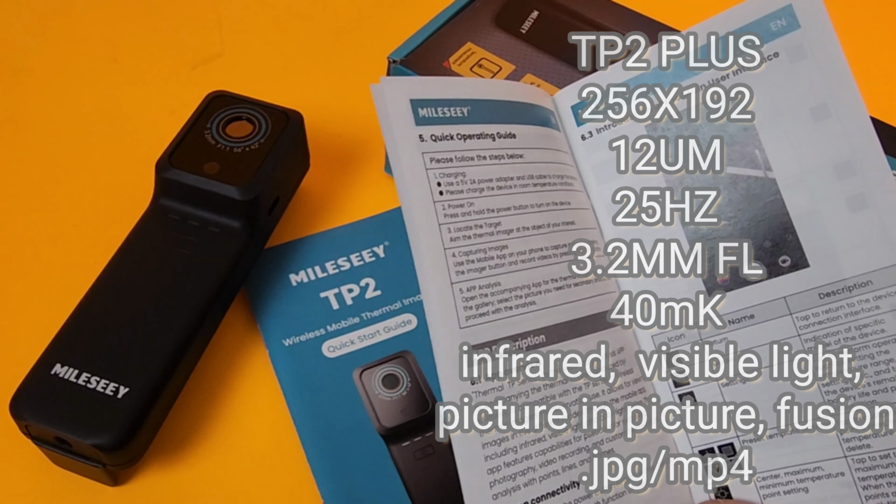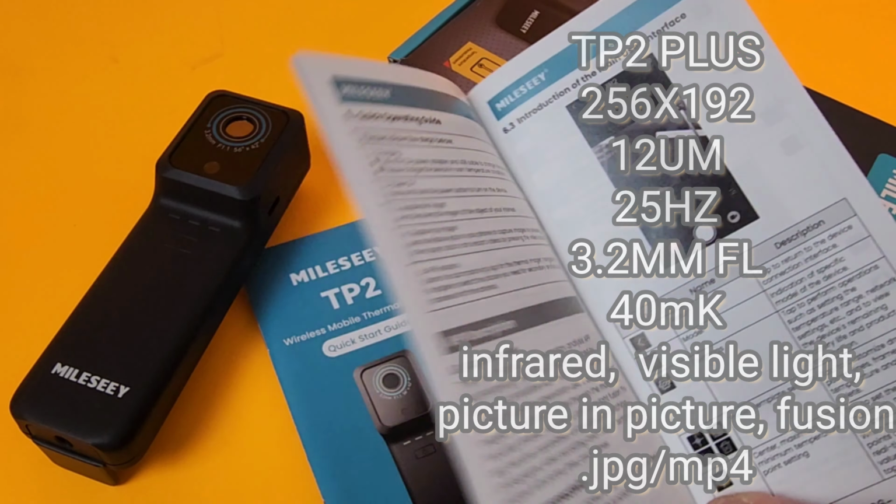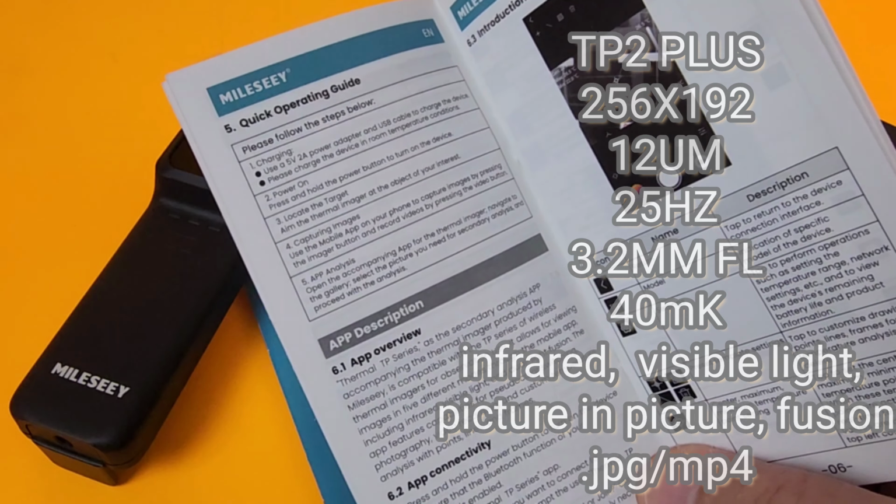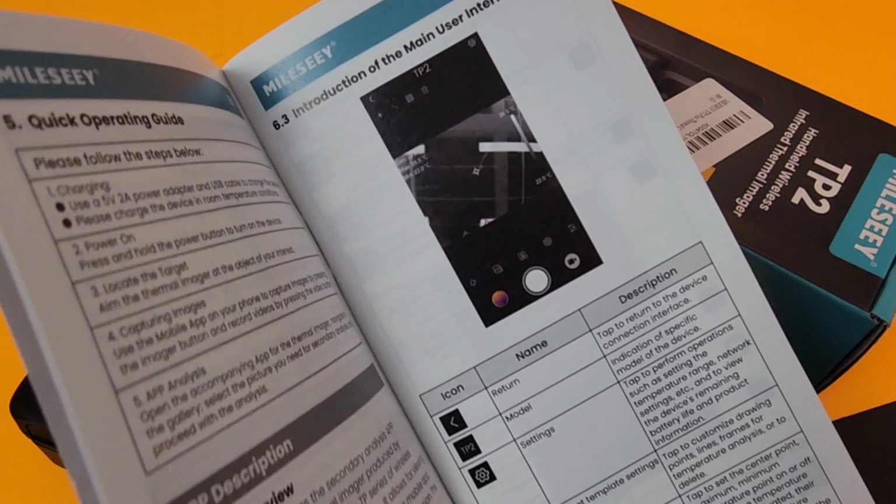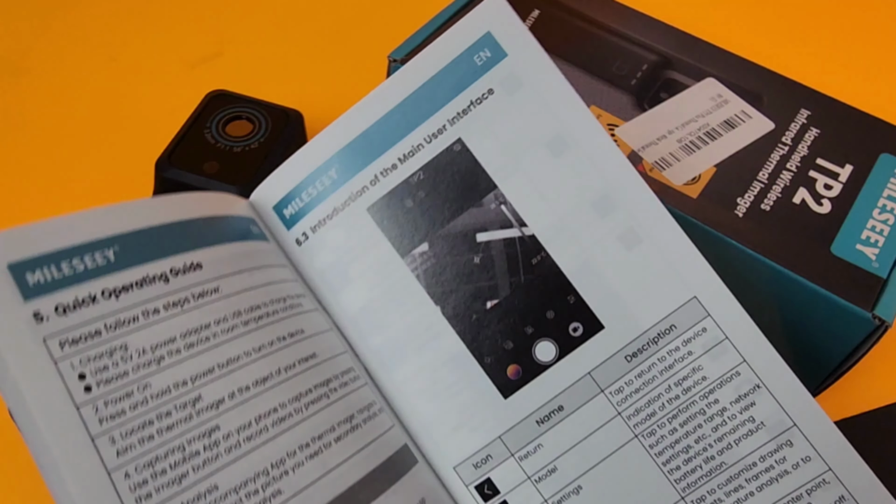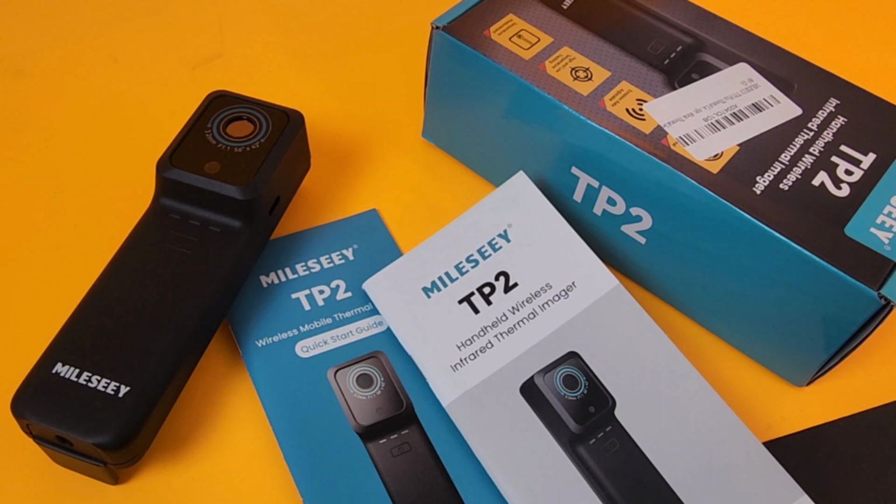MiLESEEY gives you two different manuals, a quick start guide as well as this more in-depth handheld wireless imaging manual. It goes into detail about the different features, the descriptions, overview of the app, types of connectivity, and of course, the different user interfaces that you can use with your TP2. Quick start guide, always a bonus as well.